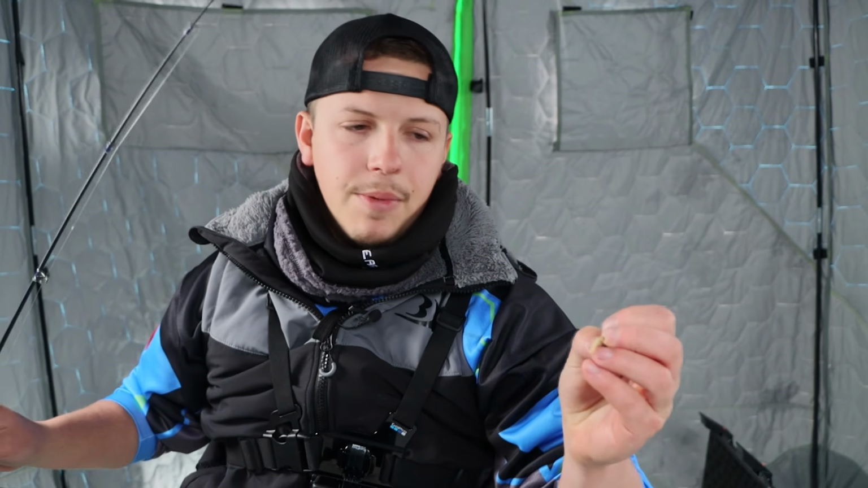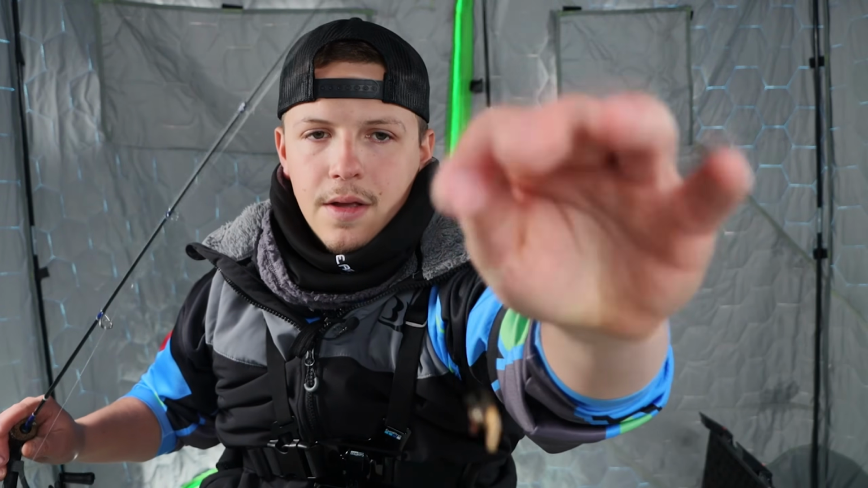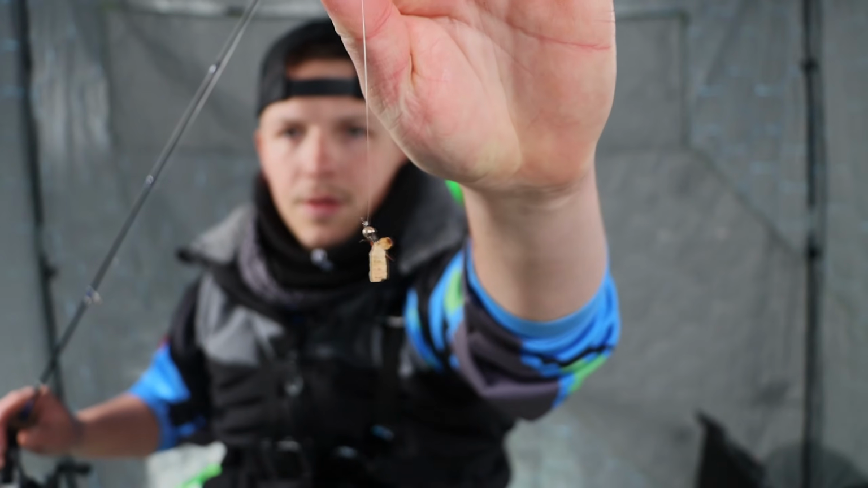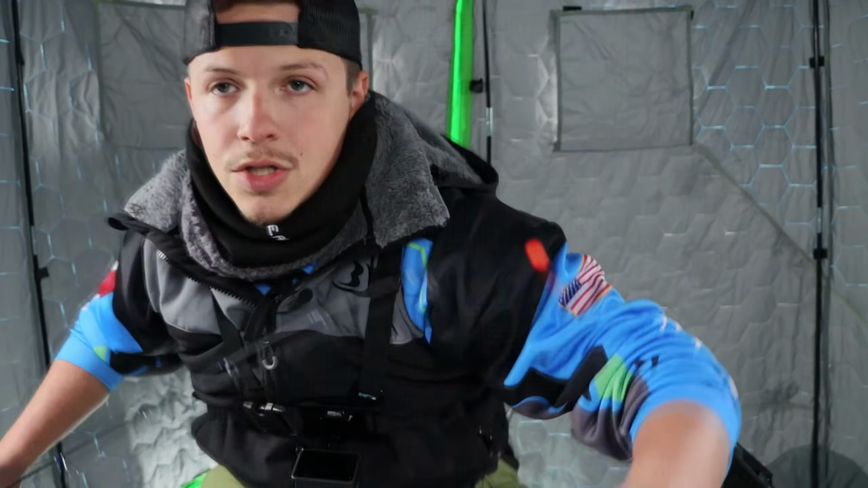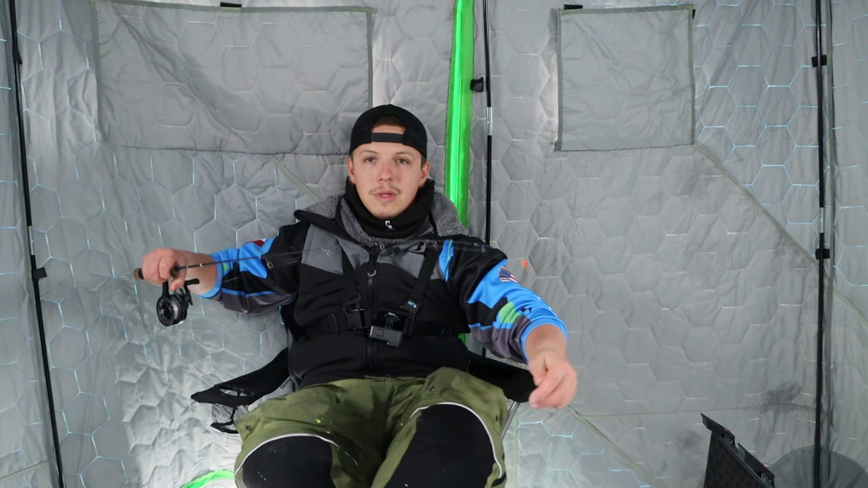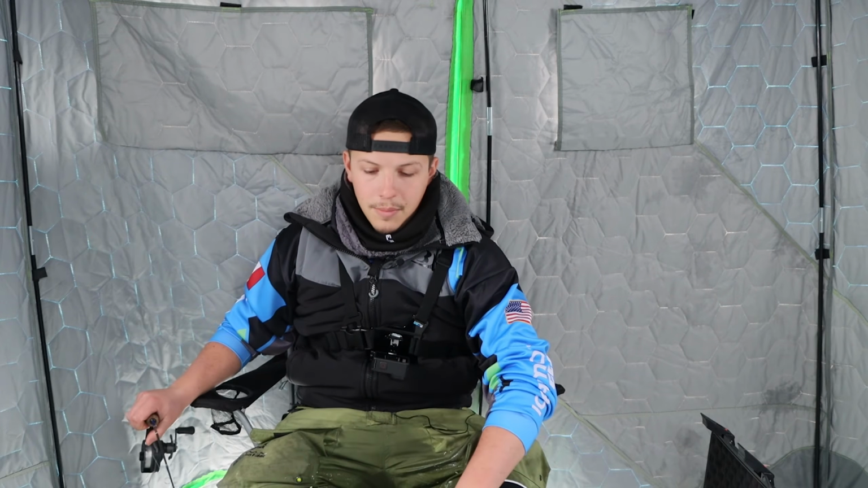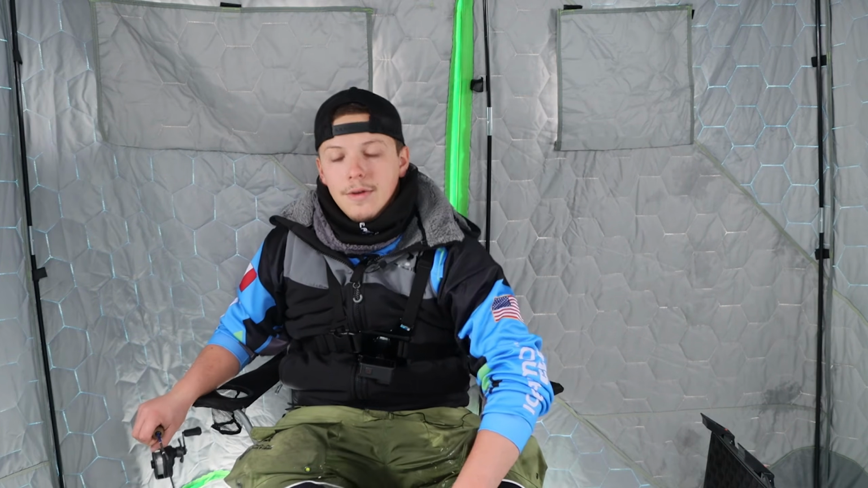Easiest way to do that, I'll pinch the eye of my tungsten or whatever bait I'm using, and I'll pull my rod down like this, and that'll cause that bait to then sit horizontal. You see how that's sitting horizontal like that? So just one little tip for you. For those of you guys that panfish, always make sure your jig is horizontal. Very basic tip, I know, but some people don't know that, so now you do.